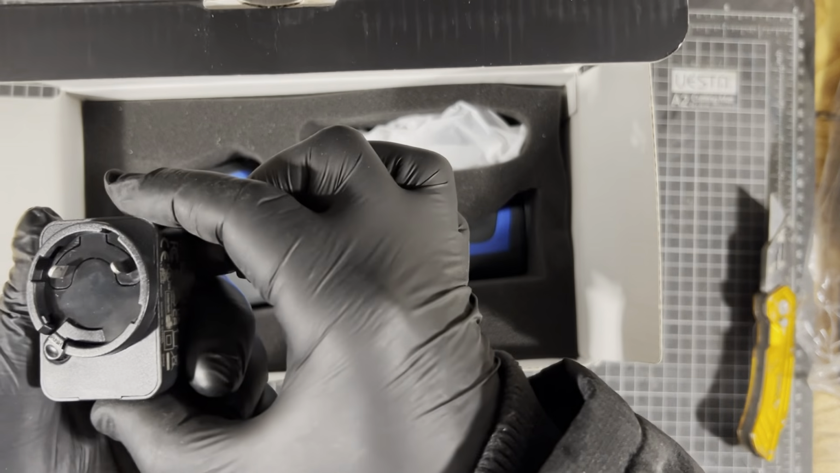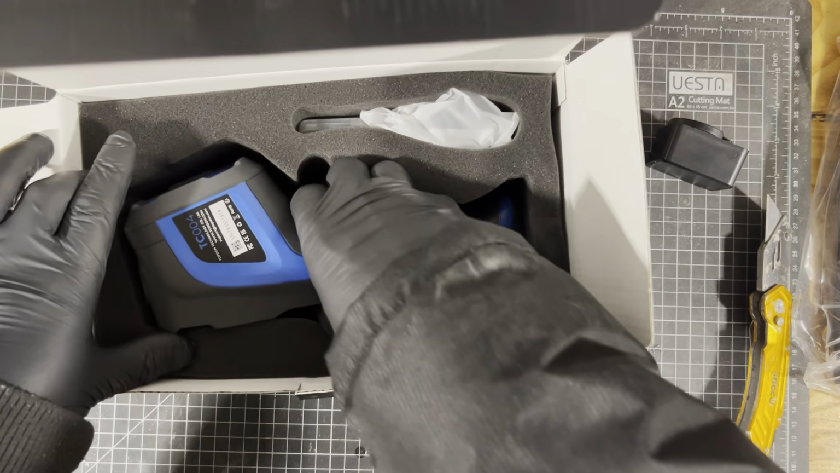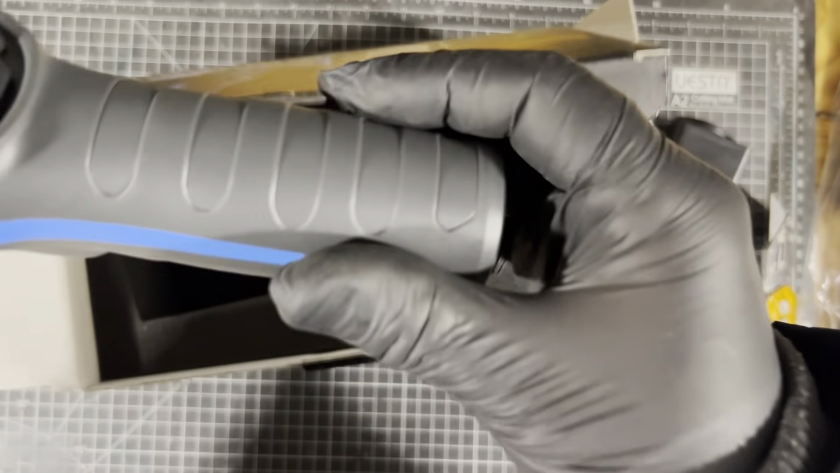Oh, the plug adapter by the looks of it. USB that side. And there it is. Is that rubber? Is it rubber? If you're new to this channel, you won't have realised, but I love rubber on tools. It's like a hardened plastic. It feels well made though.